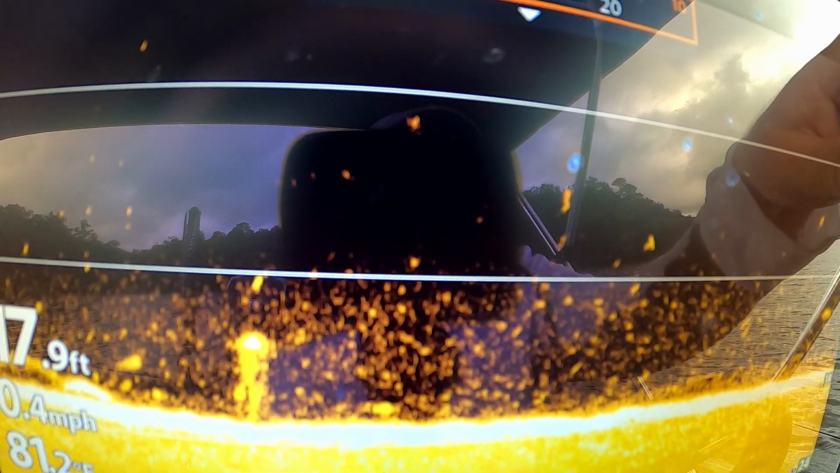And you'll see this on lakes with thermoclines. This may or may not be a thermocline on this lake. I never have quite figured that out. It sure looks like a thermocline to me, but if nothing else, it's a major silt layer that builds up in this lake. But we're going to turn this sensitivity back down a little bit.